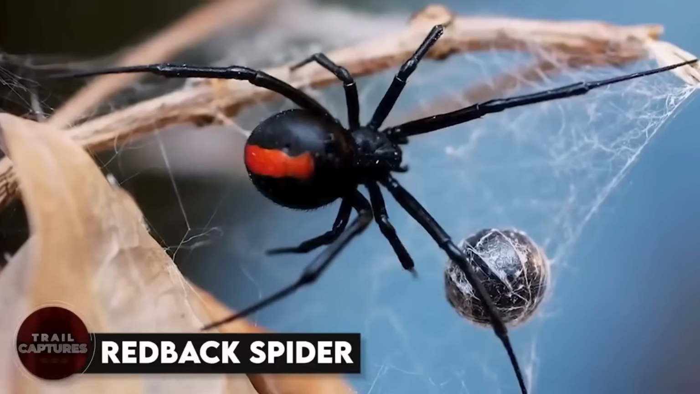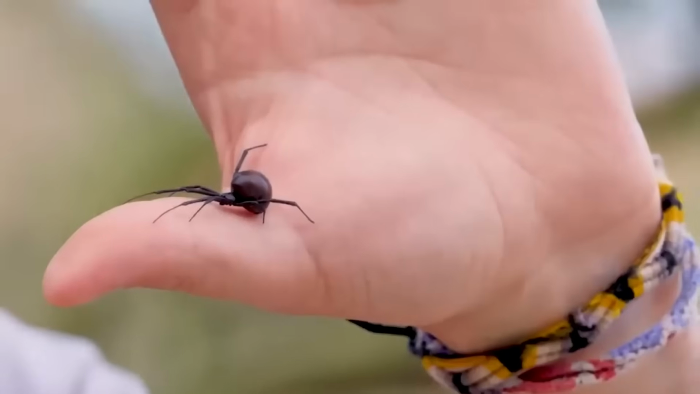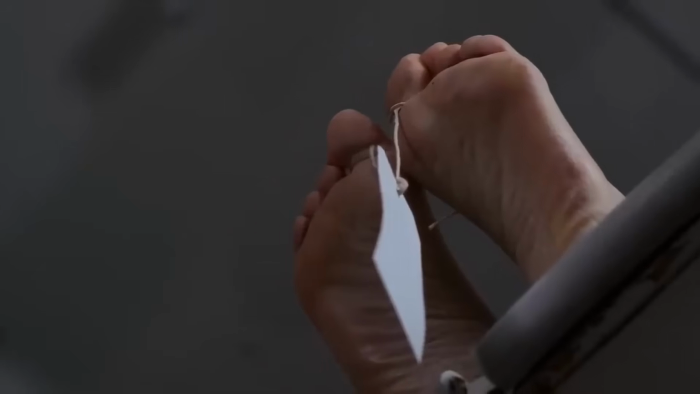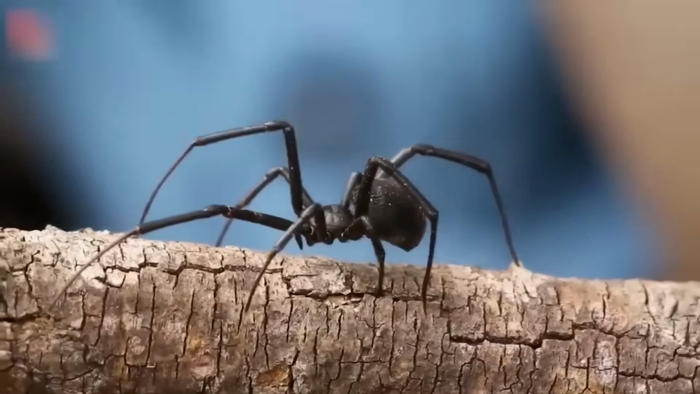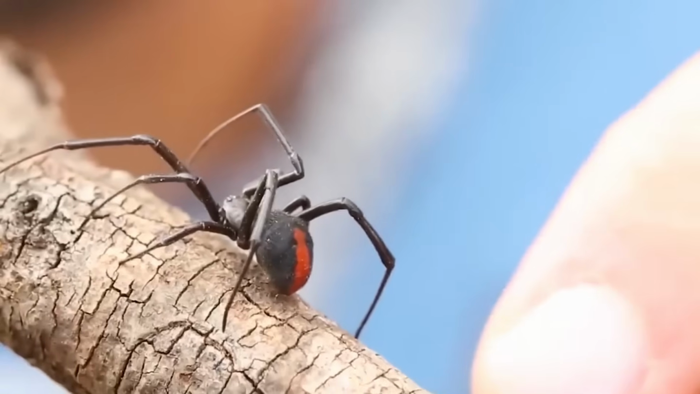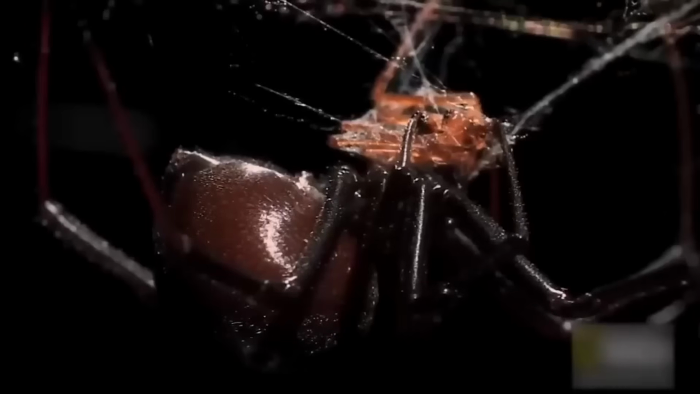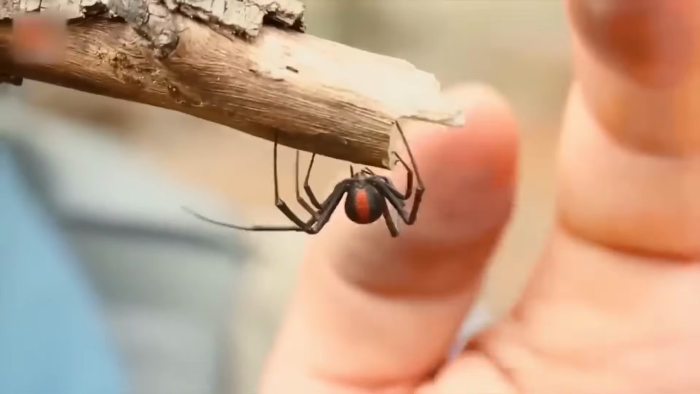Redback spider. These pesky little creatures are found all over Australia, and their bite can be a real pain. Their venom is no joke. It can make you feel like your whole body's on fire. And in some cases, it can even lead to death. That's why it's important to keep an eye out for these sneaky spiders and make sure you're not their next victim. But here's the thing. As much as we may dislike them, redback spiders are actually pretty fascinating creatures. They're part of the widow spider family, and their females are notorious for eating their male counterparts after mating. Talk about a bad breakup.